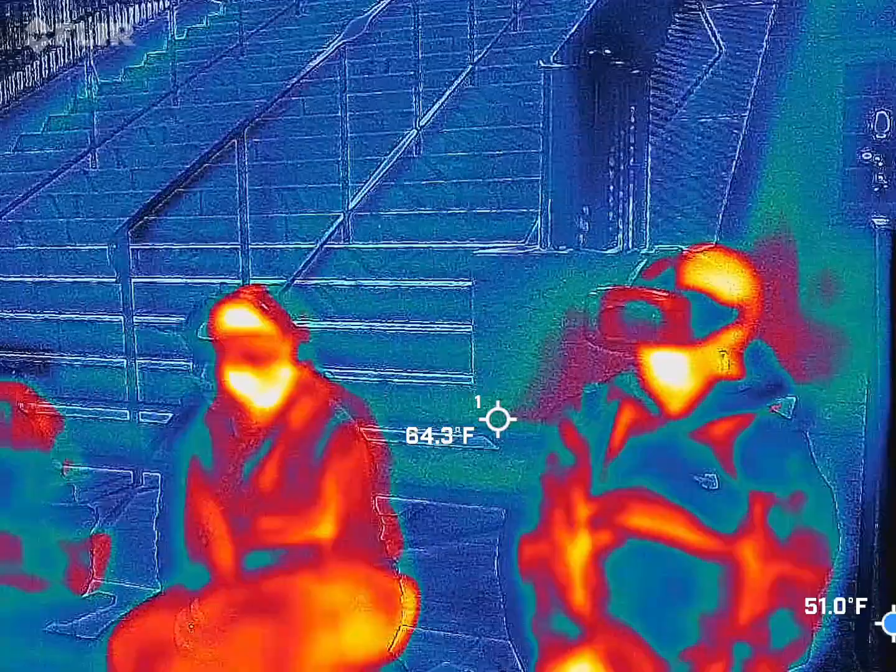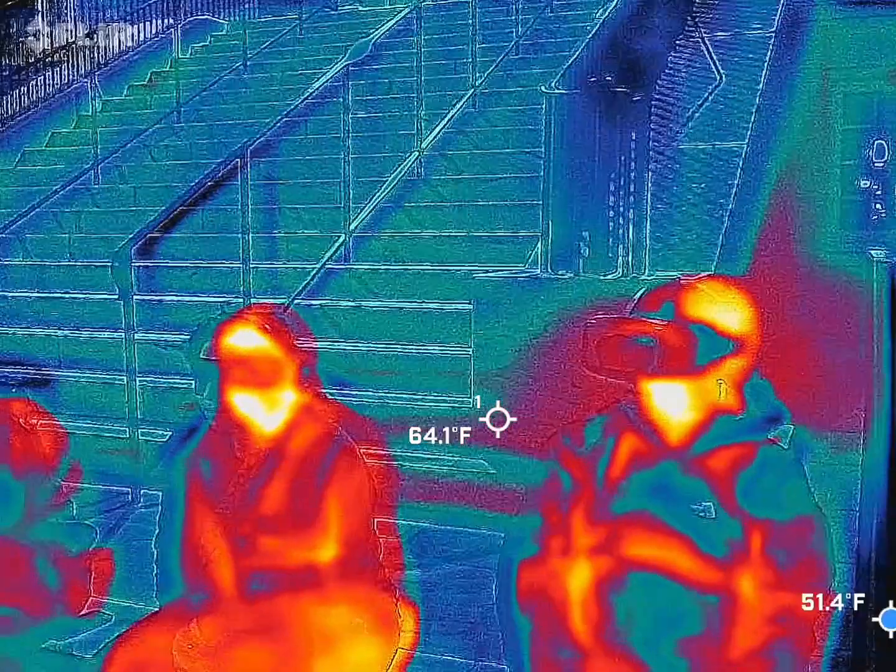Wow, this is a first. Three people on the bench.